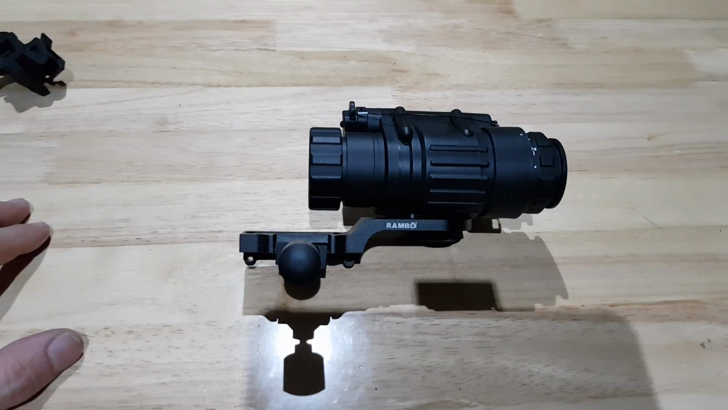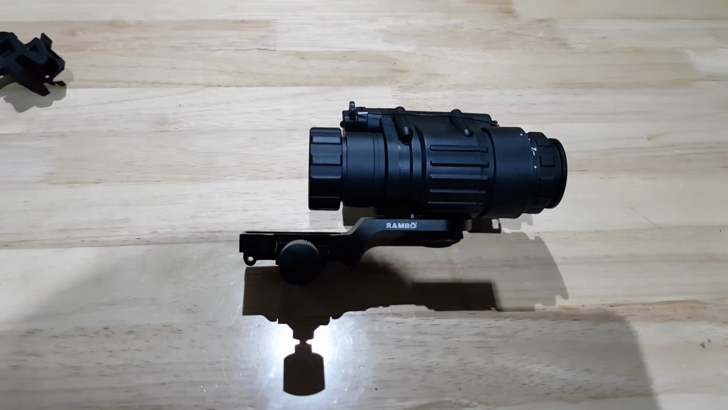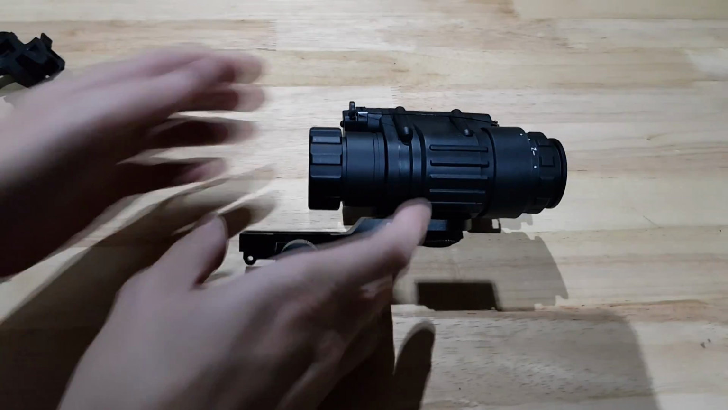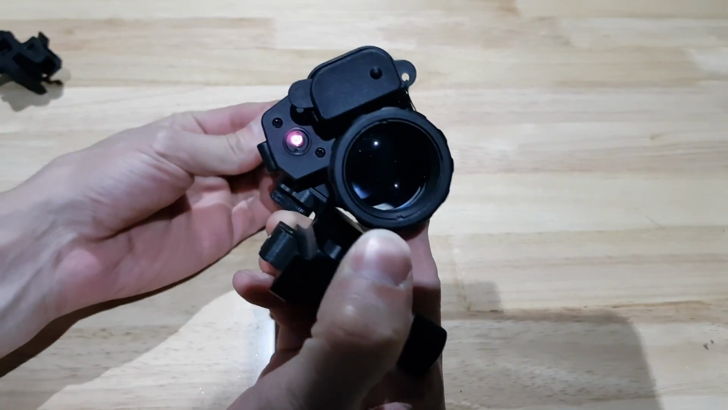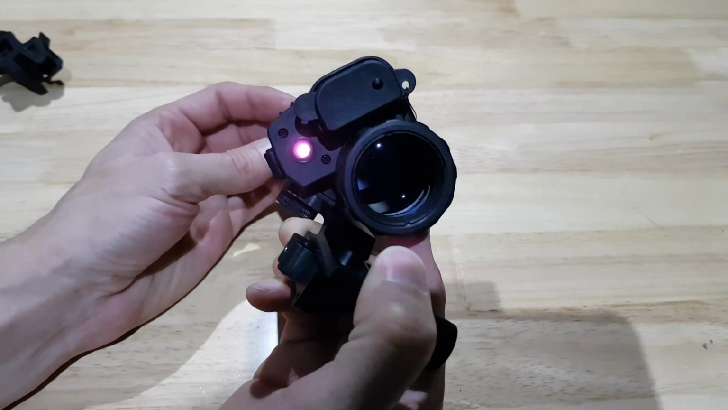But all that aside, if you are just using it for a little night vision scope on your blaster, it does that quite well, and it would be awesome in a nighttime skirmish, providing that no one else also has a PVS-14, because if they did, your little infrared would shine out like a beacon saying, "Hey, I'm over here, find me."